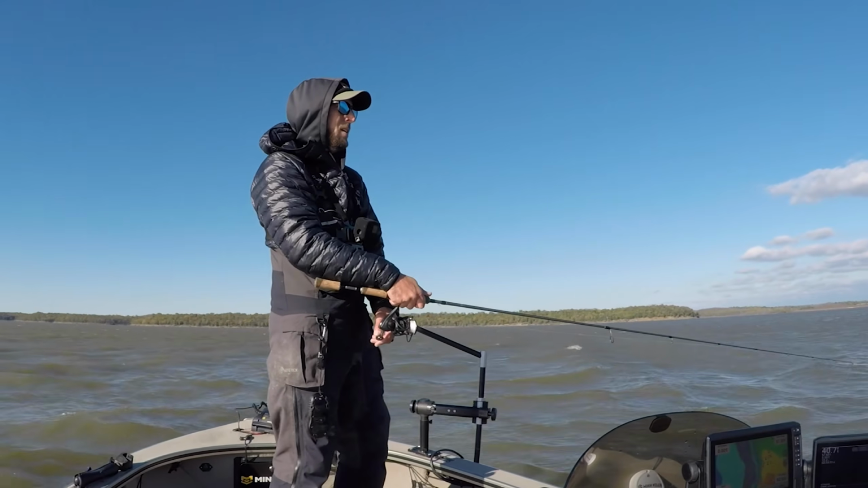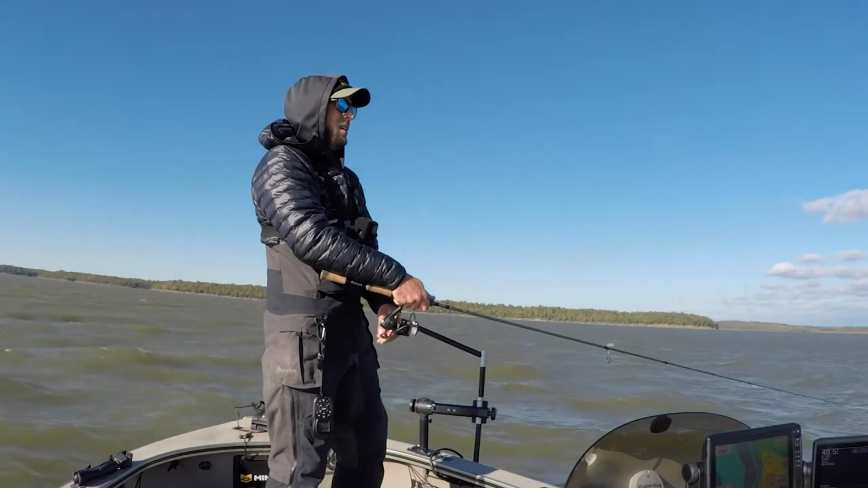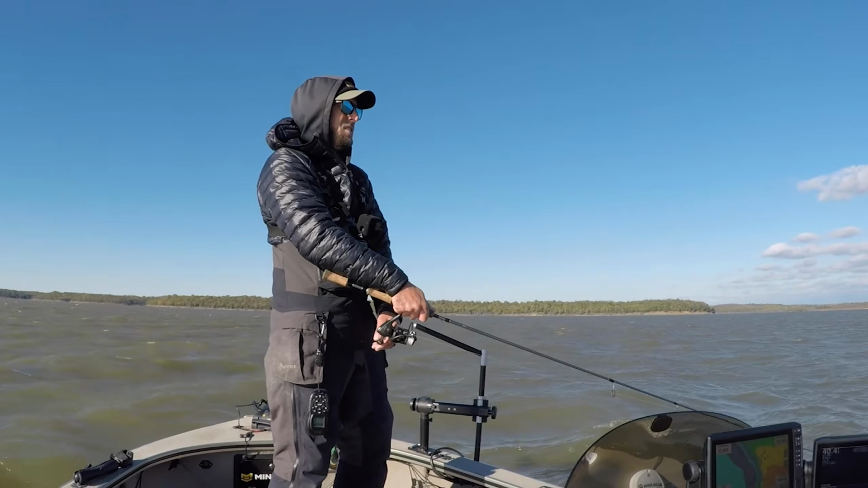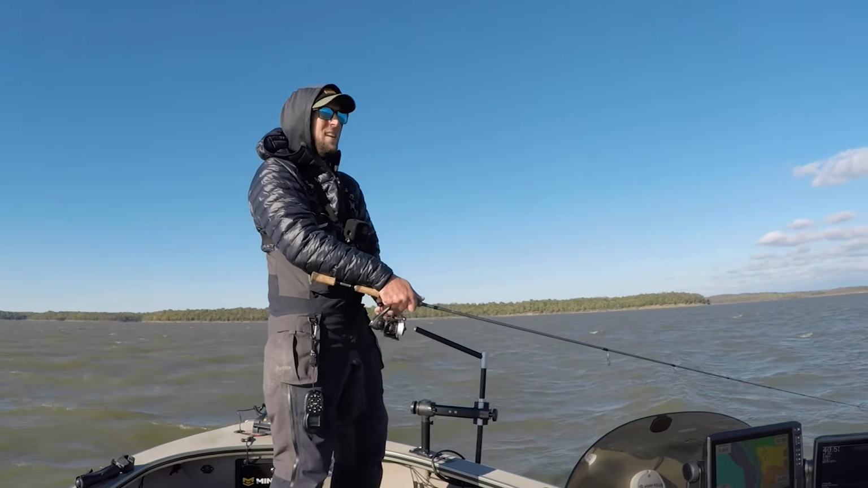Missed one right there. You don't have to get over the top of them to get them to bite, especially with a swim bait. You just want to slow roll it right across their face. Generally, they can't resist it. But yeah, we're using a 3/8 ounce jig head today.